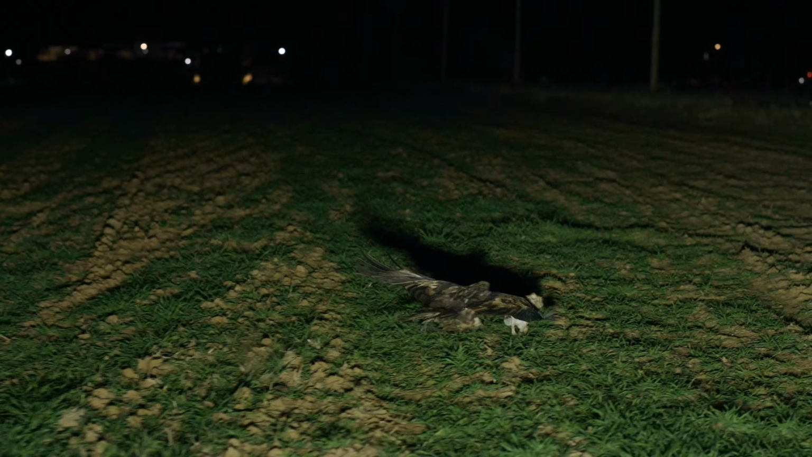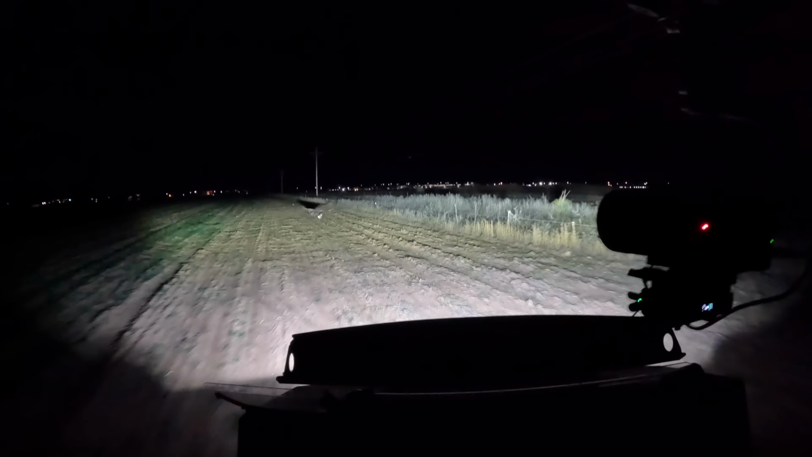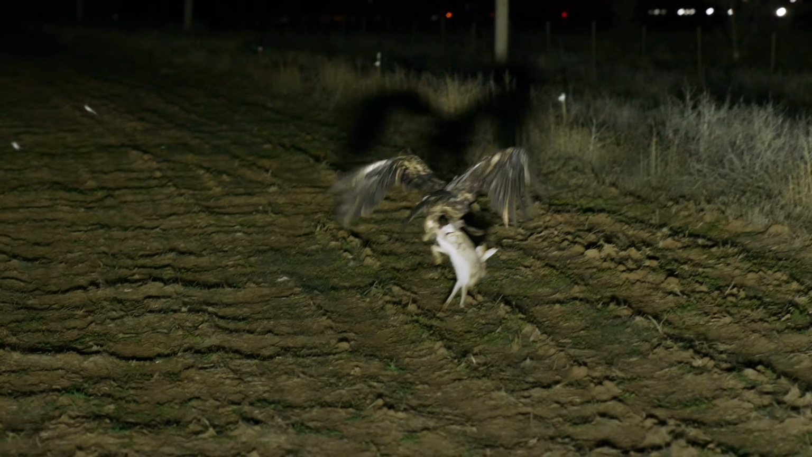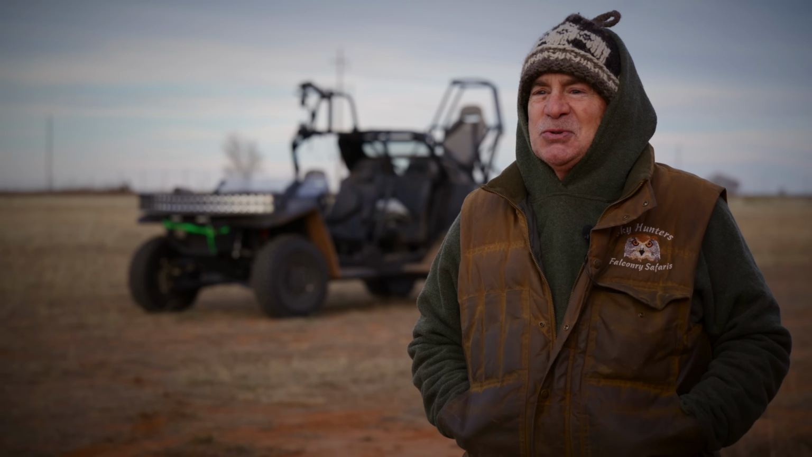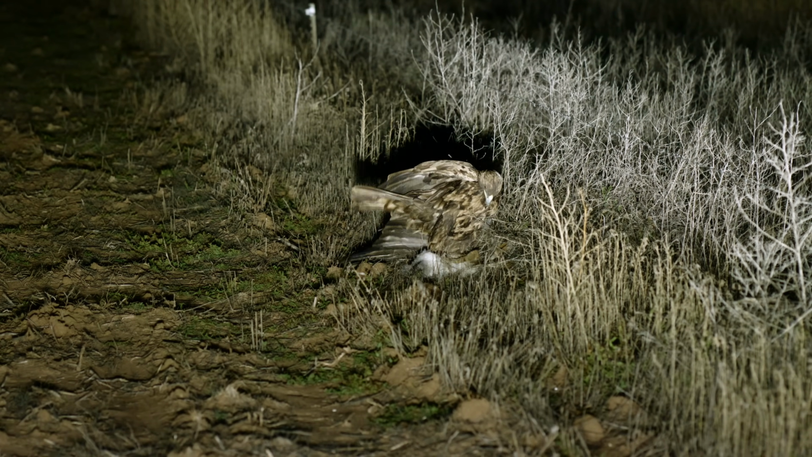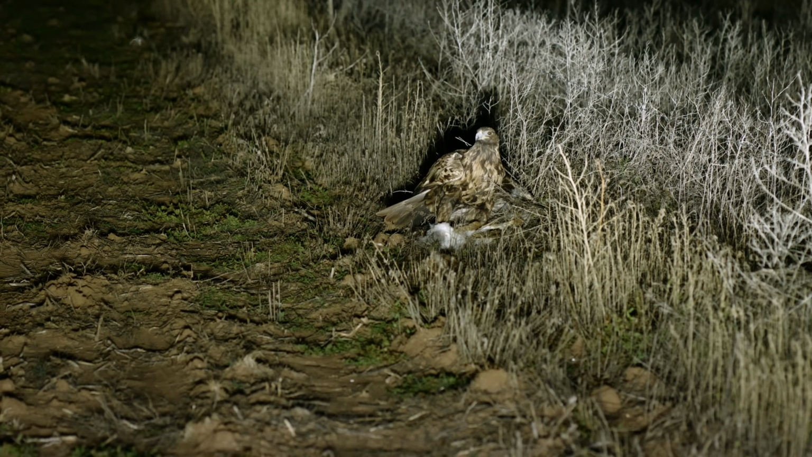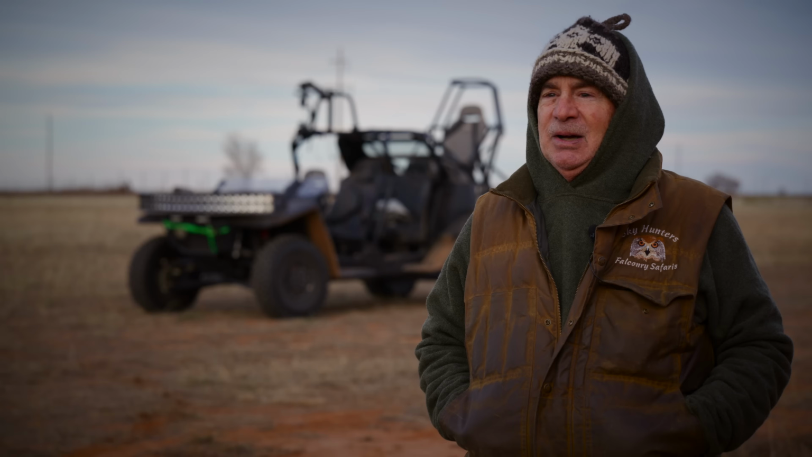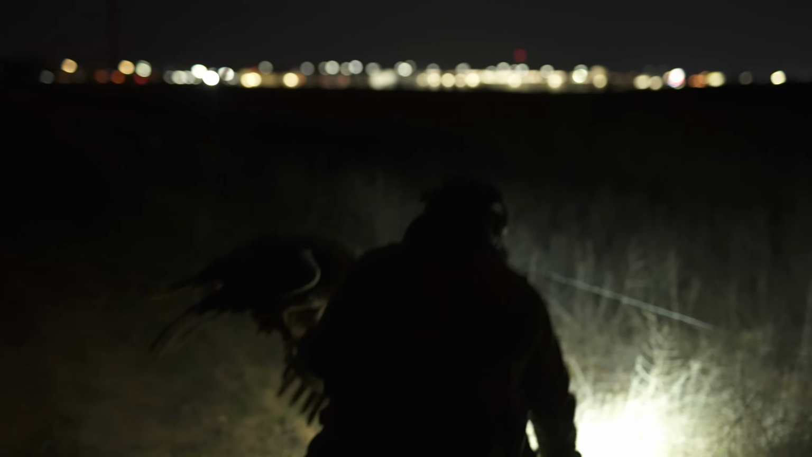I thought Rousey was vocal, but Louie, she's in a league of her own. She is loud and proud to be hunting everywhere and every moment she's out with Titus. I mean, she just will not shut up. She just can't stop talking till she has her first flight, whether it's a fox, a coyote, or a jackrabbit. Hey, hey, hey. She is vocal. She won't stop talking. You're a good hunter. Yes, you are.